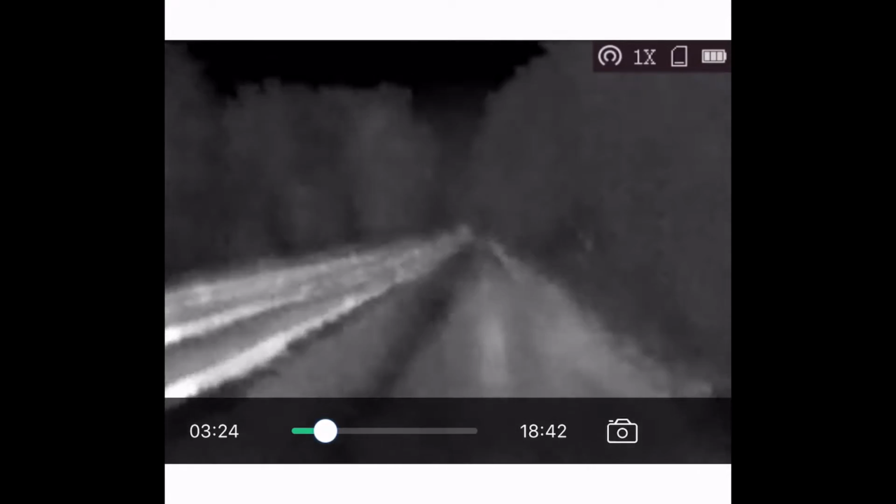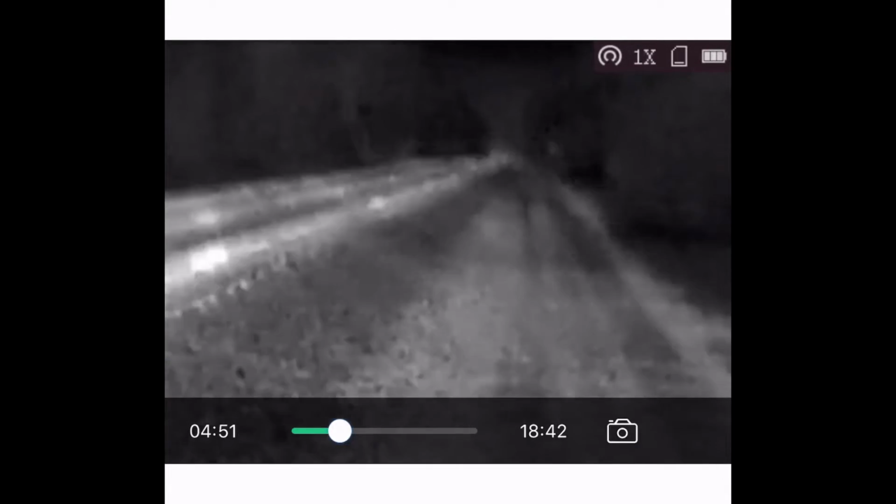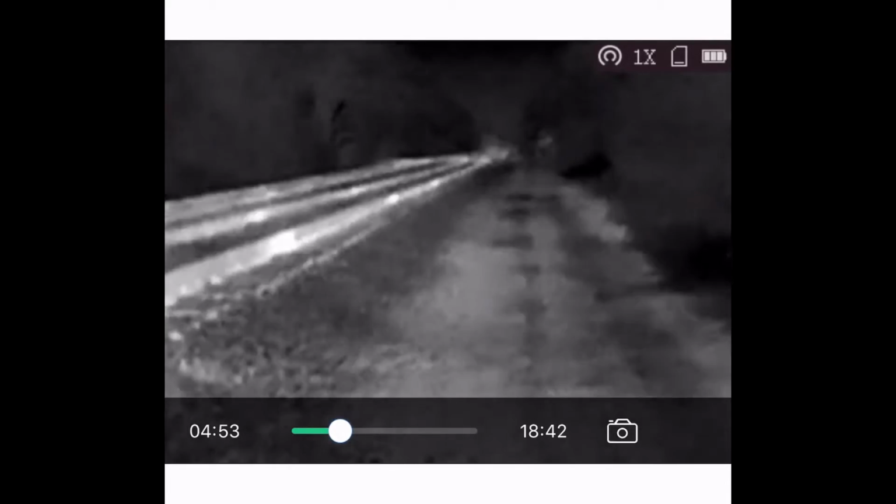This unit is the base model unit, so it doesn't have a lot of range. It's only got like a 160 core in it. Let me back up here for 1 second. That was just after I got out of the railroad tracks, but I'm almost there.